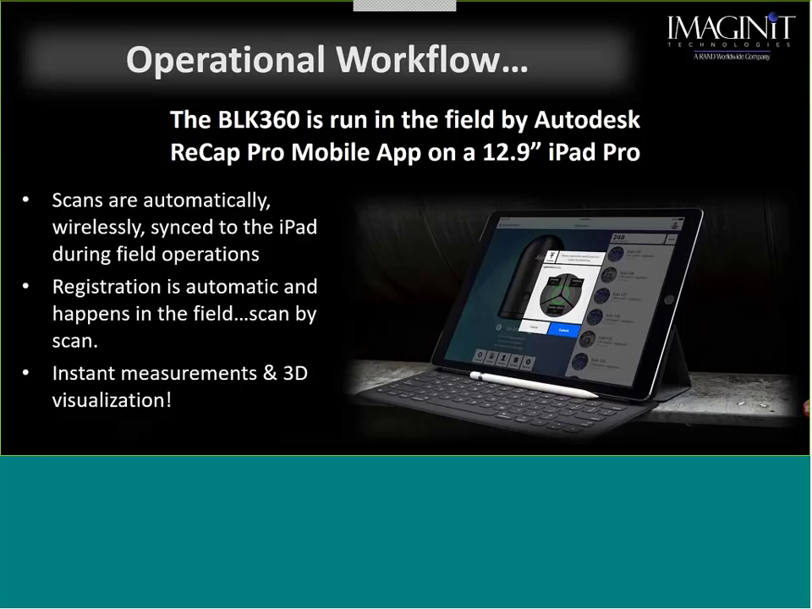You are able to do what I call a cloud-to-cloud registration where, in the iPad app, if for some reason the Recap cannot register them together, I am able to go in and do it the traditional way: pick 3 points in one scan, pick those same 3 points as close as I can in the other scan, and let the software figure it out and put it together. If it still can't put it together, then I'm going to recommend you probably want to add a scan between them, if at all possible, to make that connection.